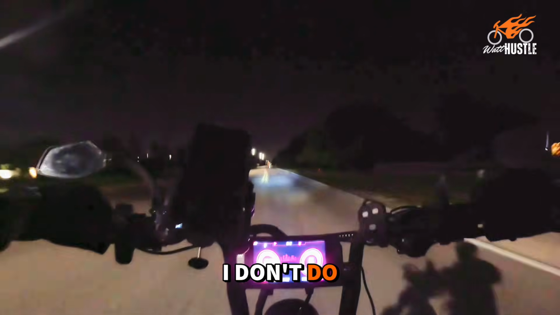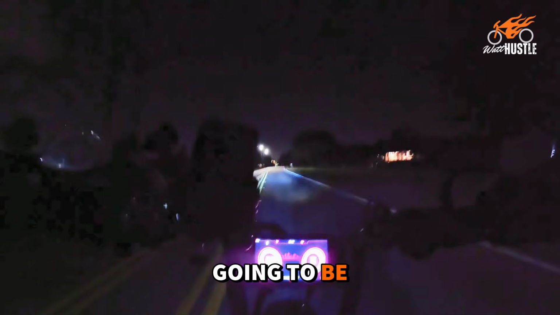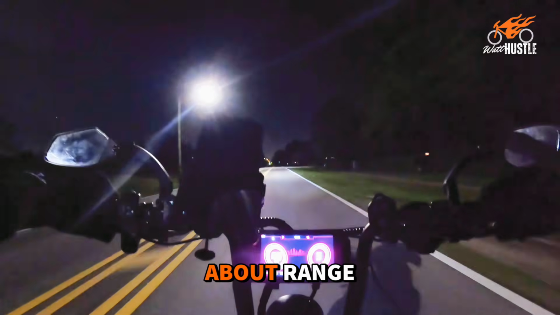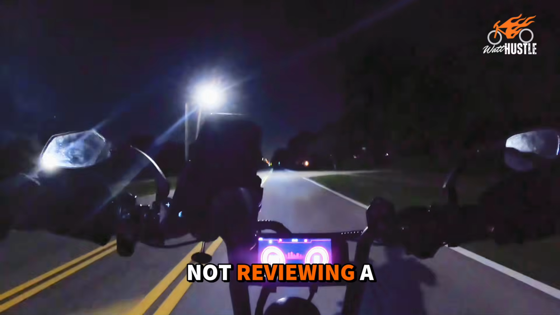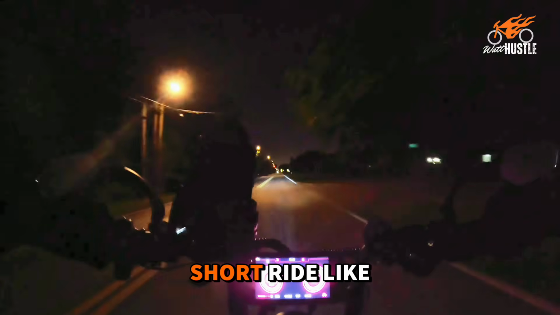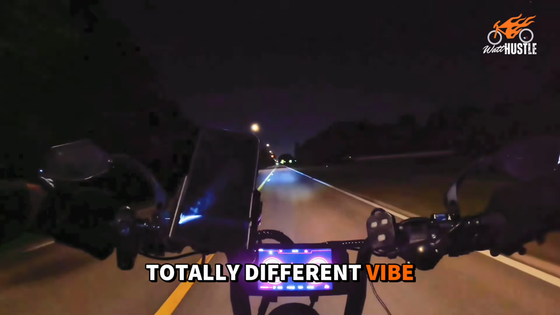Even though I don't do that often, they're not always going to be about speed, not always about range, not reviewing a bike at night. They're not always about testing limits. Sometimes it is just about enjoying the moment. And when you are riding something like the 72 volt Aniioki A8, even a simple short ride like this one gives you a totally different vibe.